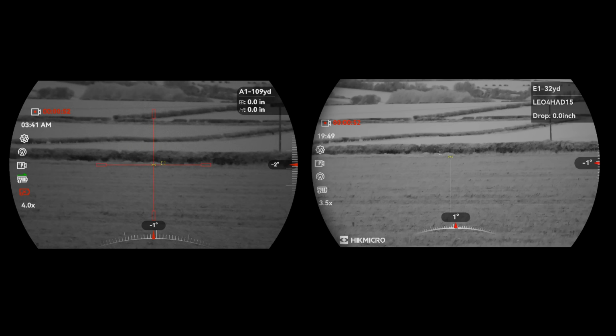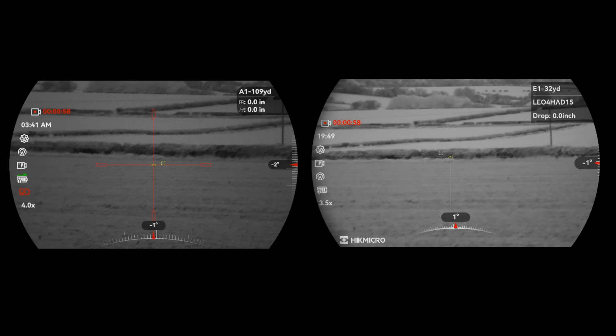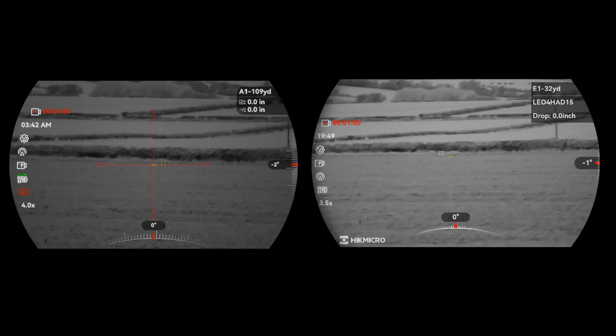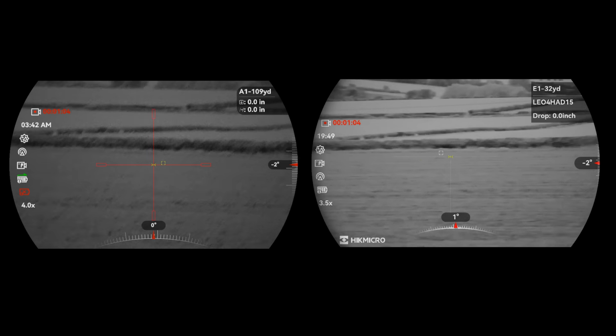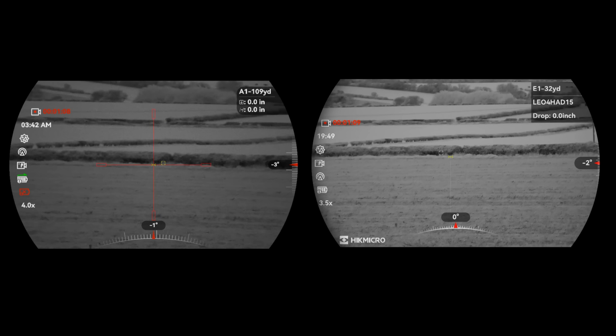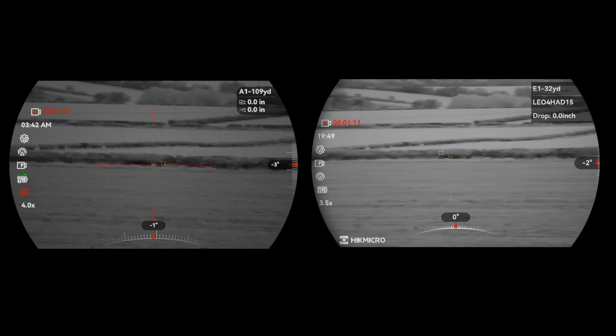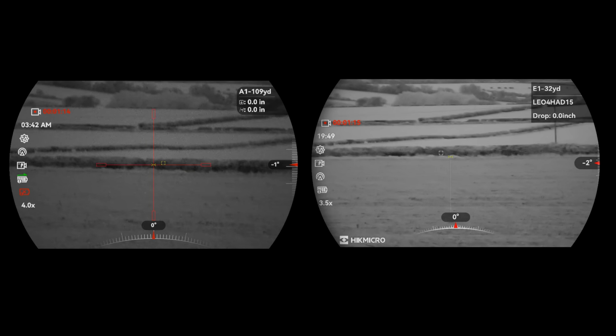I'm looking out over some fields from a window. I can see the hedge line. There's some cars going by. I can see that hedge line as a black line and the field just about, but I can't really see any detail. So there's no IR being used on either of these. Well, they're both pointing at exactly the same time, and as you can see, they move together.